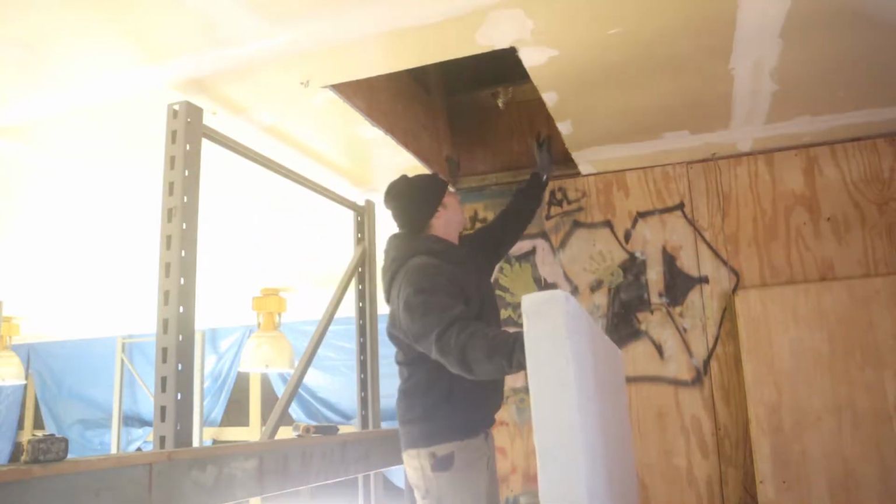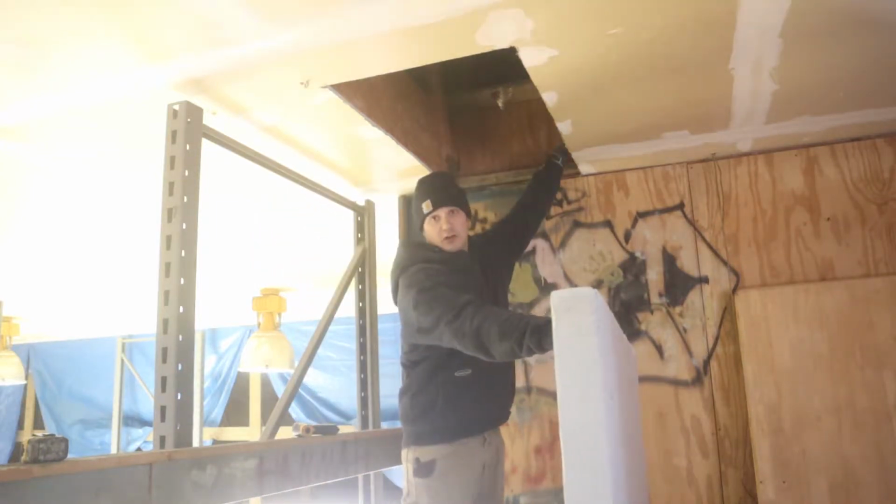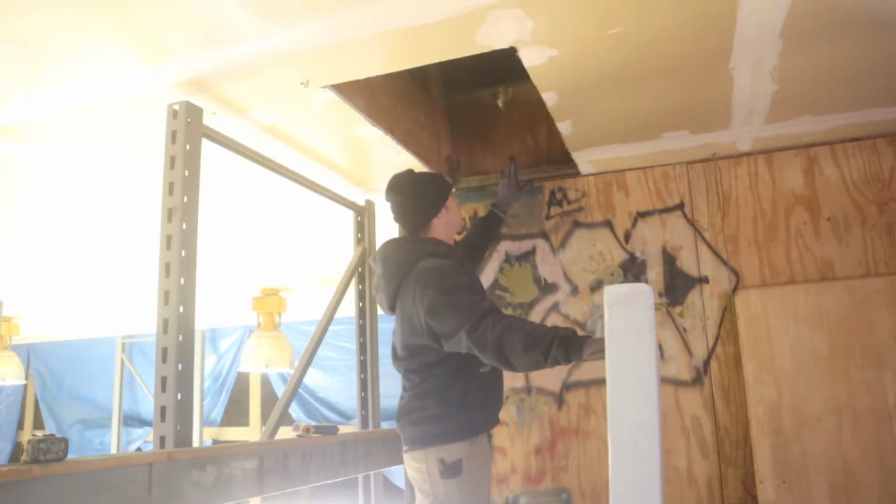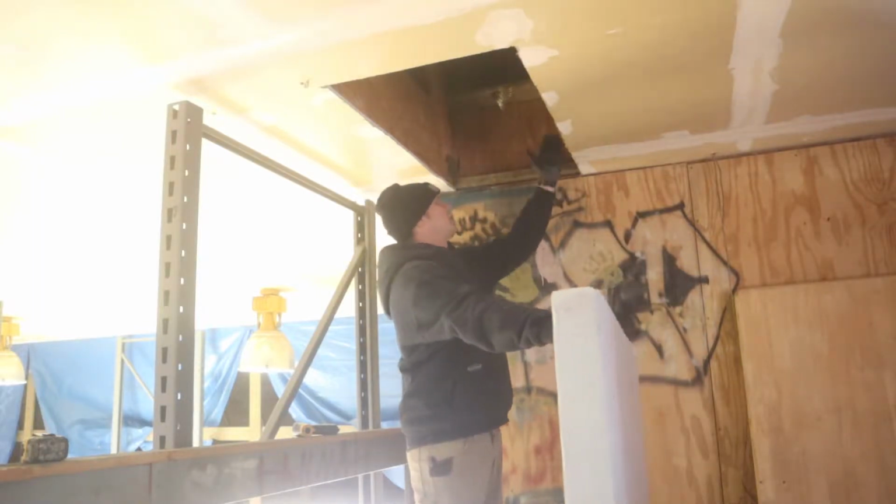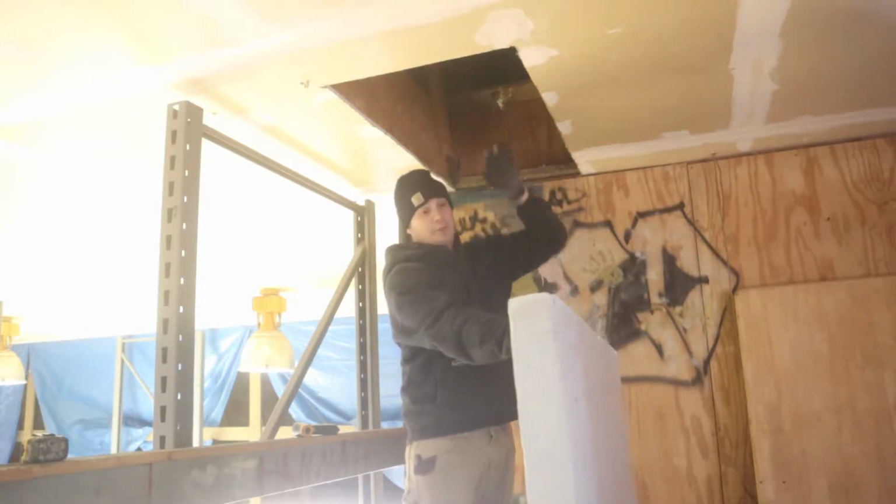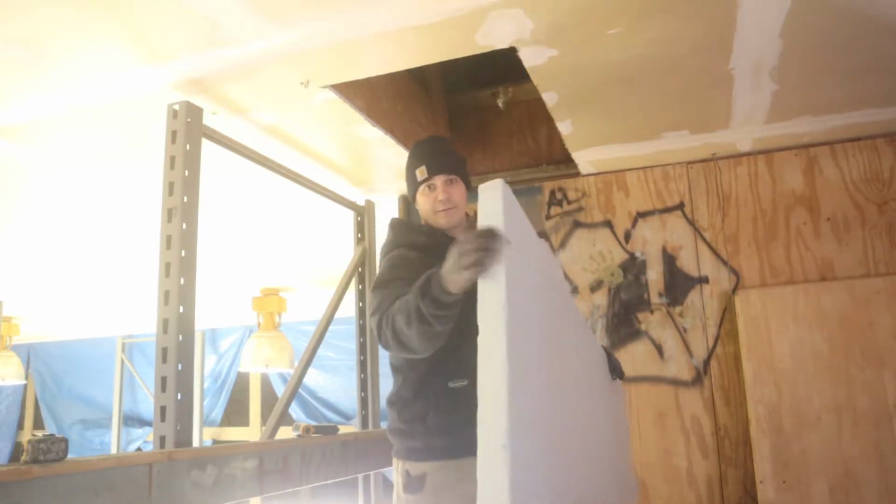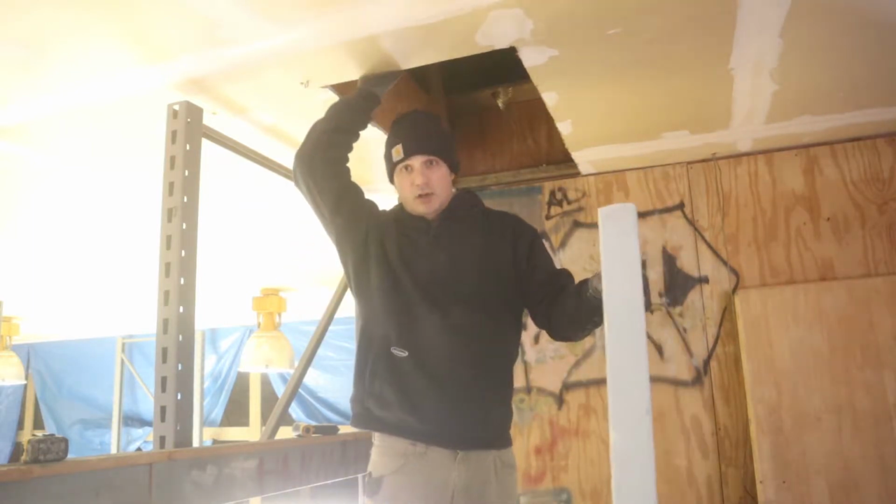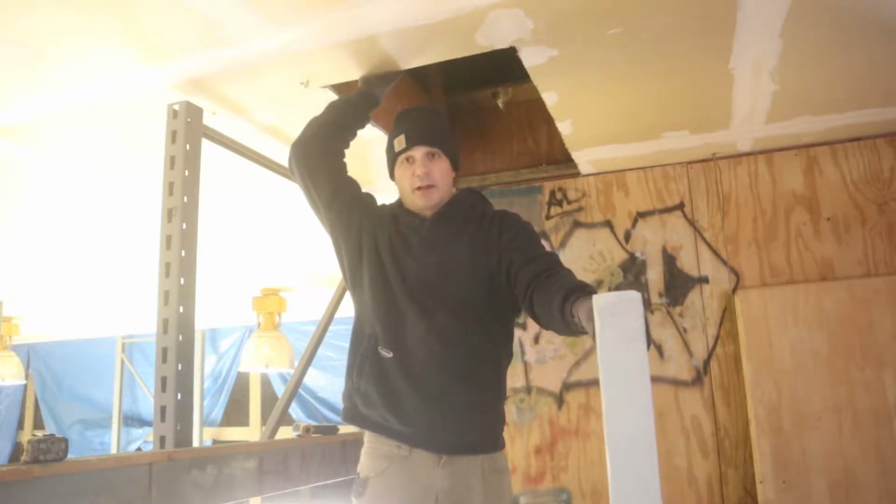But we have trusses. The supports for our trusses are running up at an angle right here. So what we're going to do is make the hole just a little bit smaller. So we'll be able to just cut this foam and it'll just sit right on top, and then we can make a nice trap door at some later point.